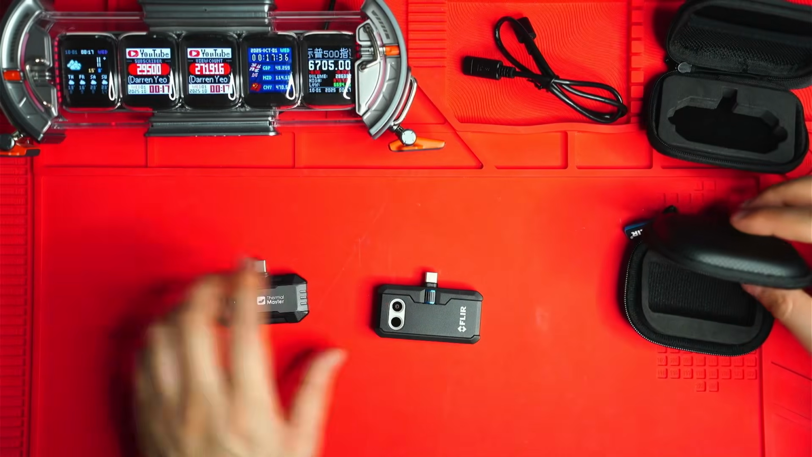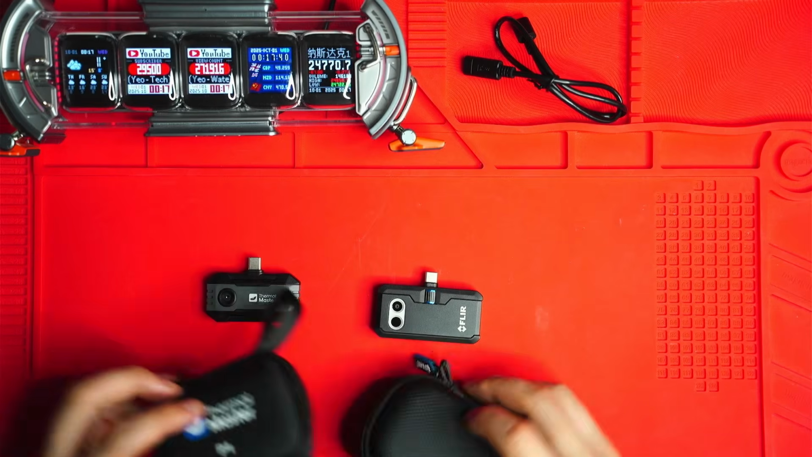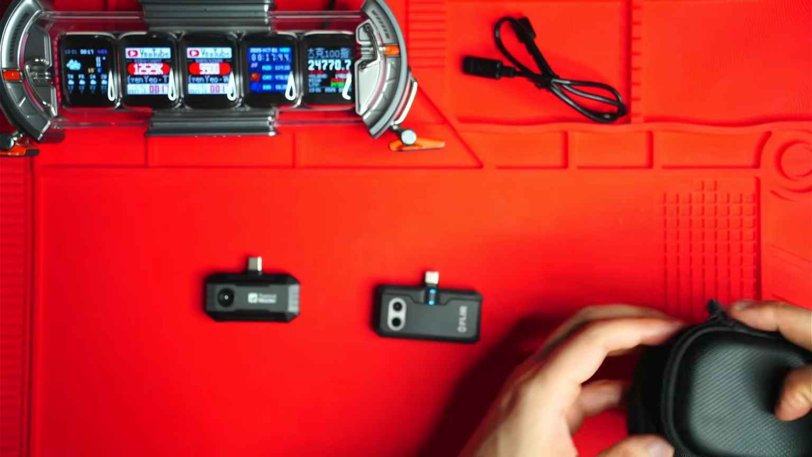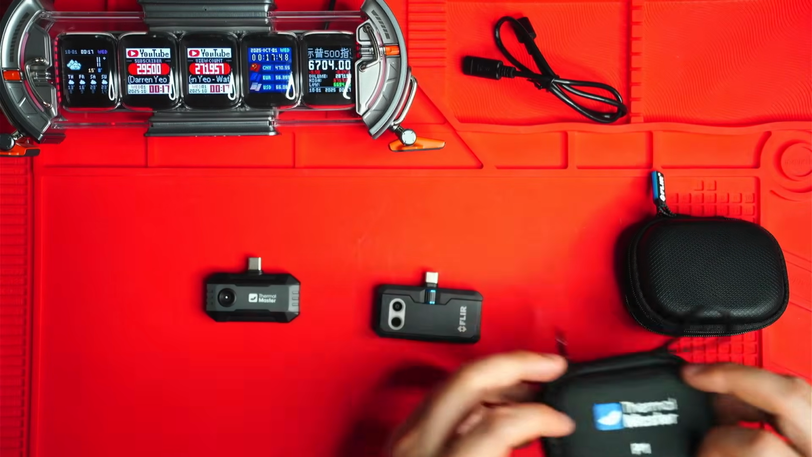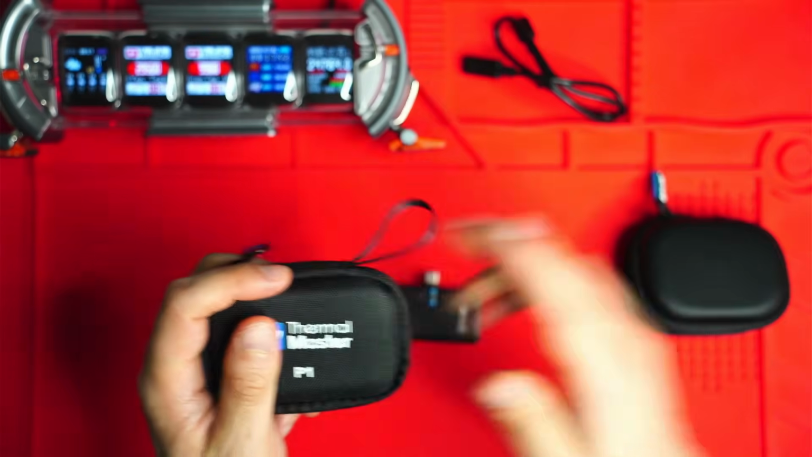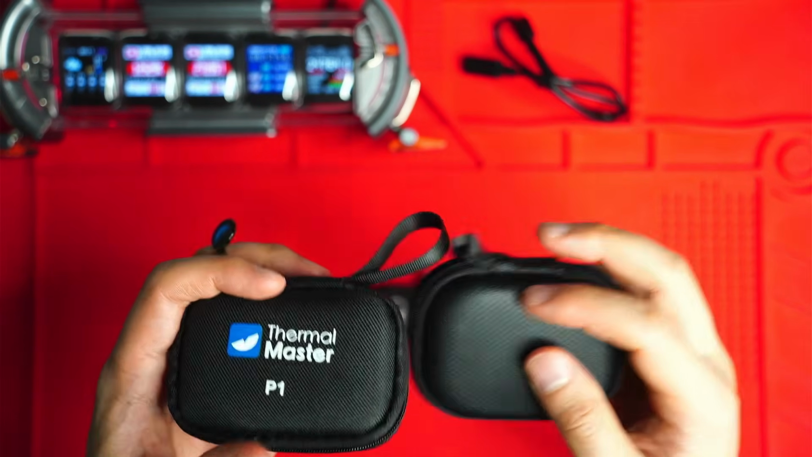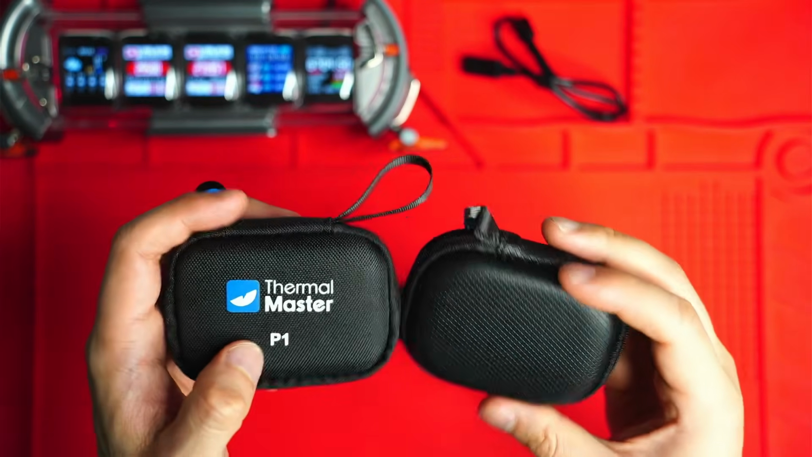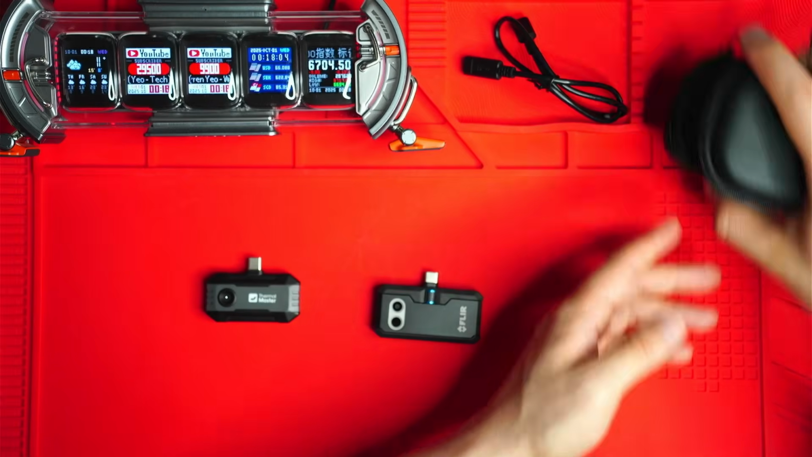In terms of accessories, both of these come with cases here. They just sort of form around the actual device itself. They're pretty similar in terms of quality, but the P1 does have, I think, a slightly more durable case. It's made out of, I don't know what it is, but definitely woven synthetic fiber. And you've also got this bit that comes off the end there.